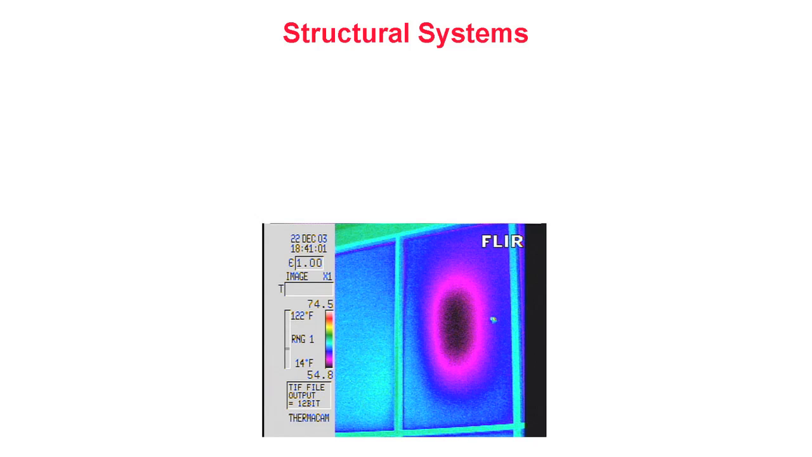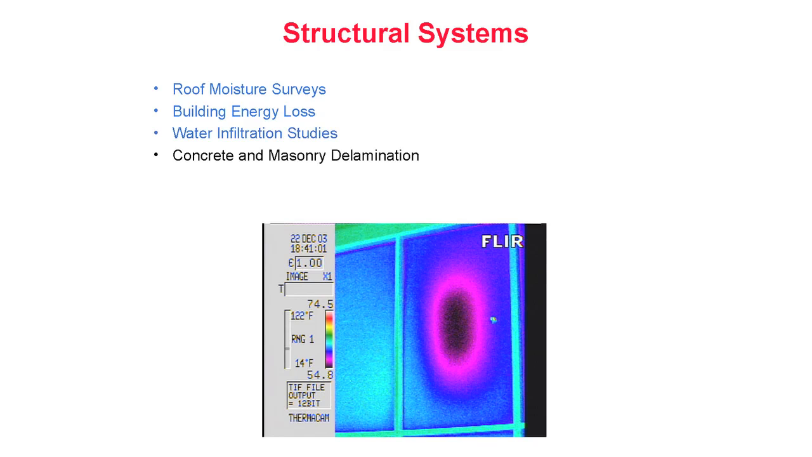Structural systems. Infrared thermography can also detect a number of defects within buildings and structural systems. Under proper conditions, infrared thermography can be used to quickly and accurately locate energy loss, water infiltration, and certain types of structural failures. Common applications include roof moisture surveys, building energy audits, water infiltration studies, detection of concrete and masonry delamination, and non-destructive testing of composite structures.